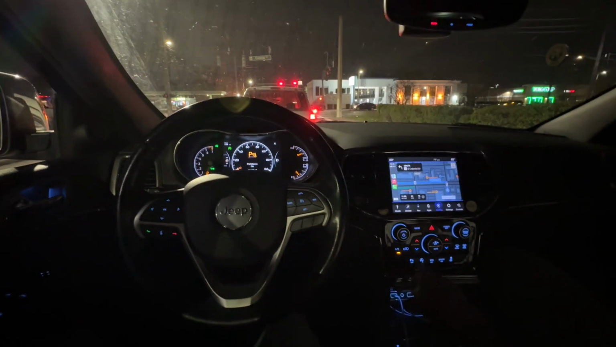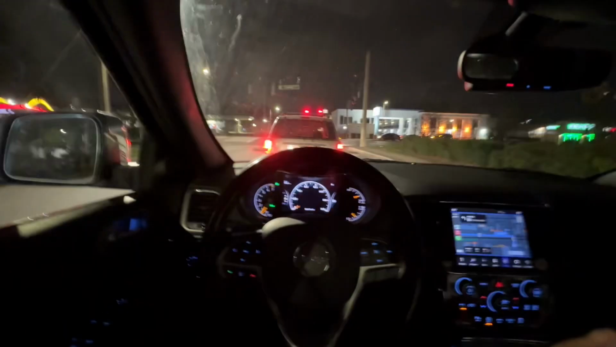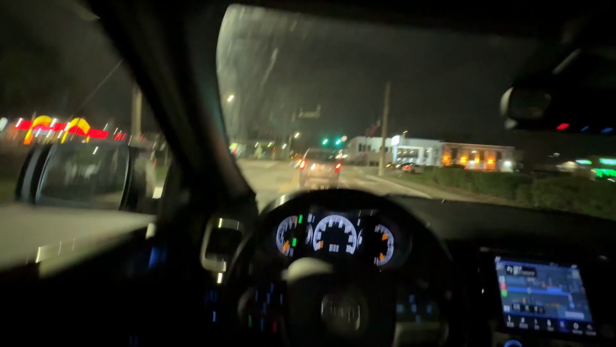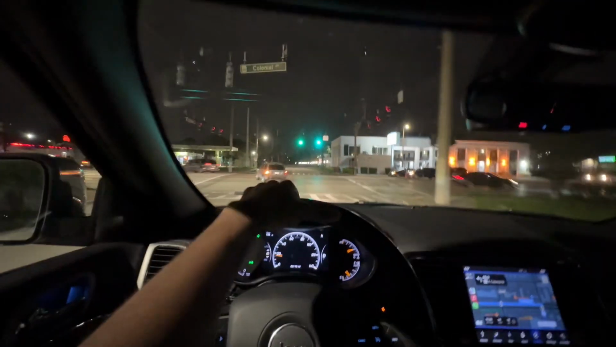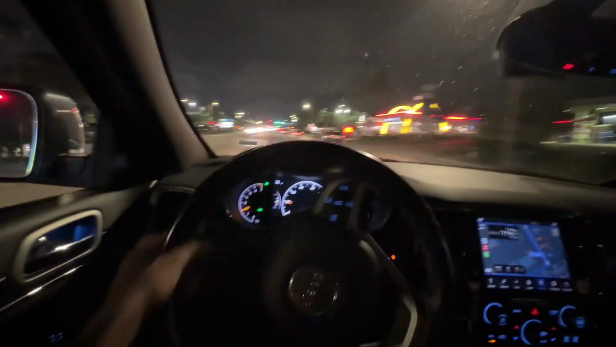Oops. No, I ain't gonna put it in sport mode. Sport mode don't do nothing in this. You ever drove this manual though? Got manual mode. Finna flush it down there.